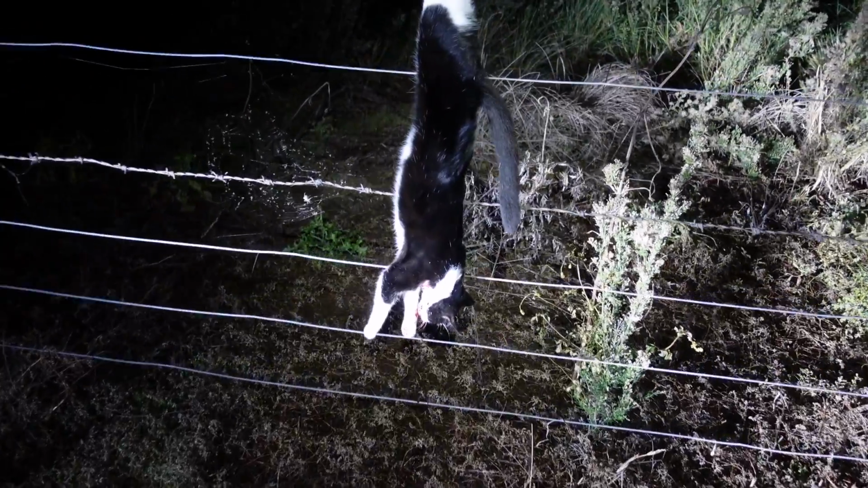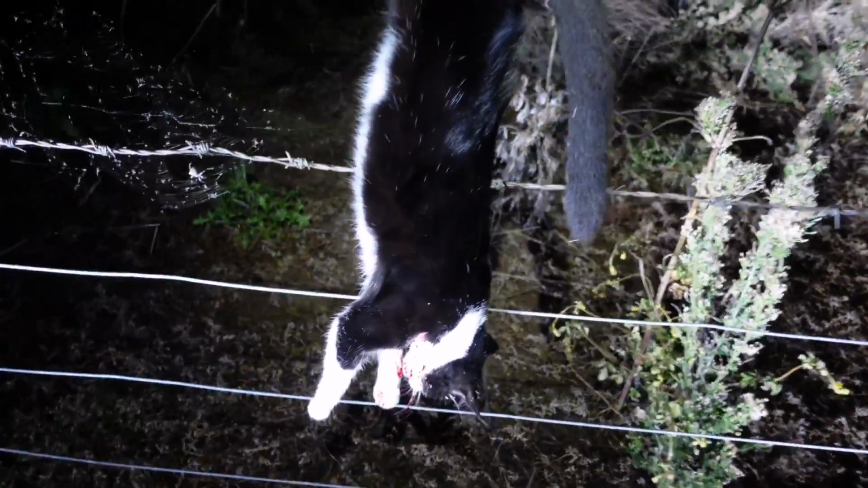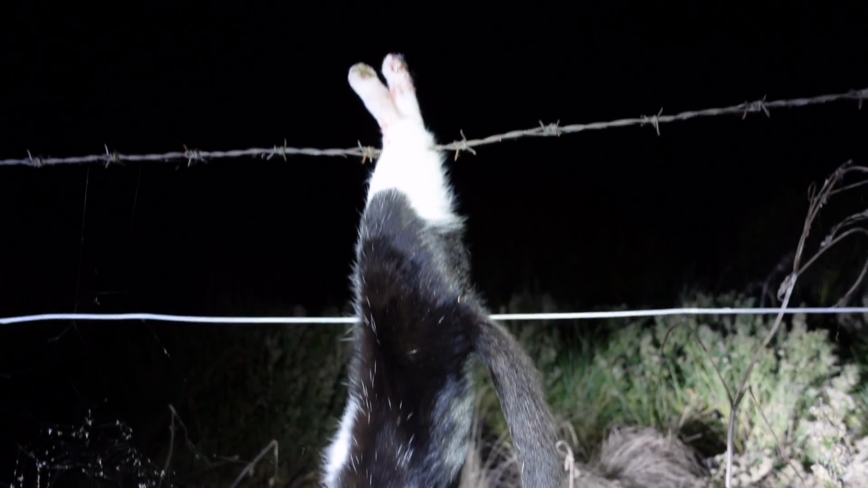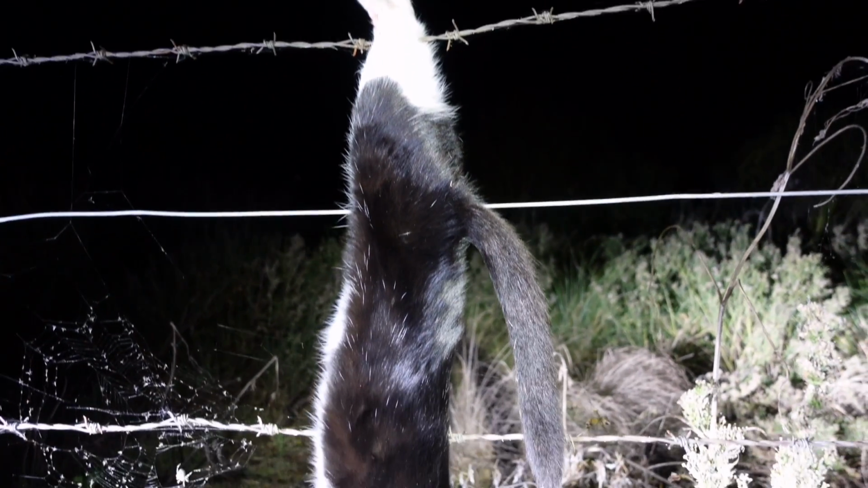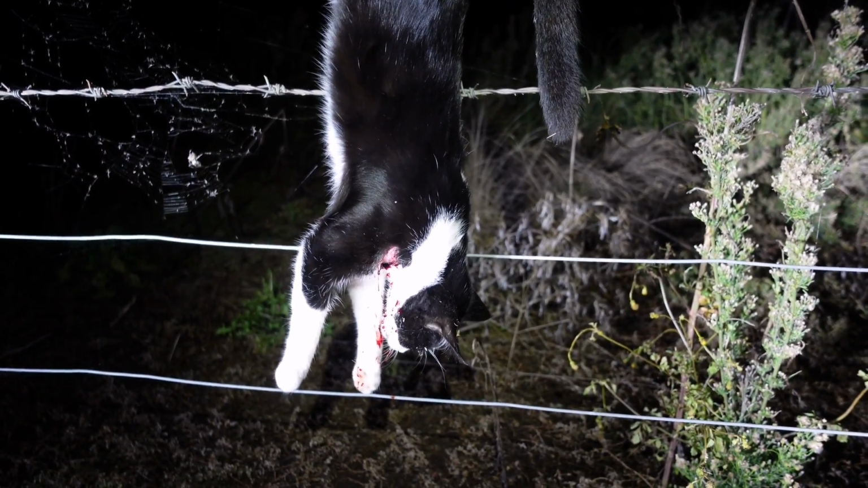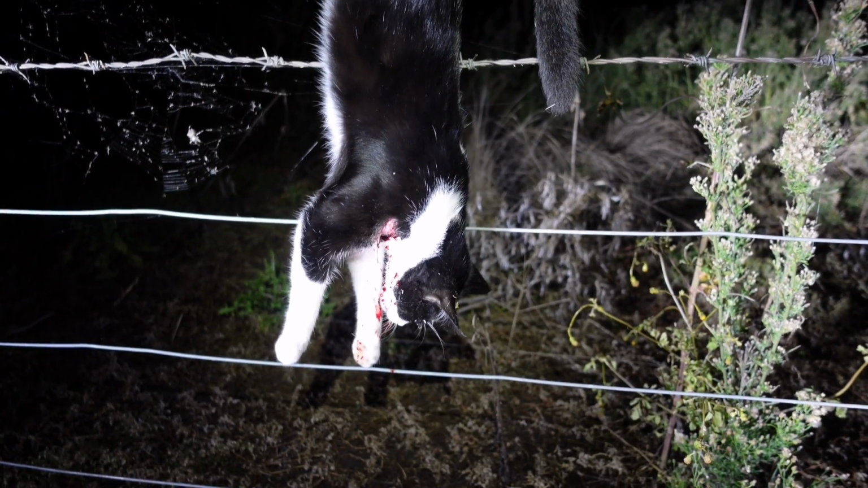Well, that's just made my night. One feral cat. I thought that's what it was in the thermal screen. It was really hard to see. It was a fair way out. I just shot that other fox, and I thought this was a second fox sort of on the escape.